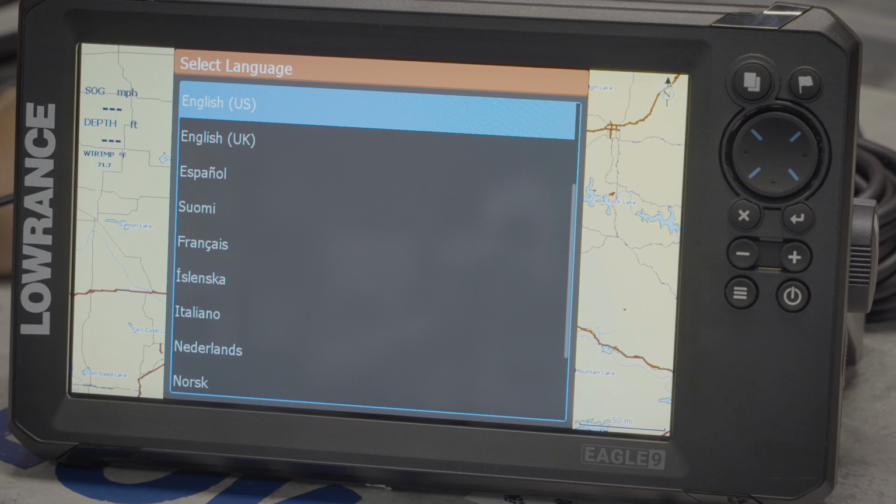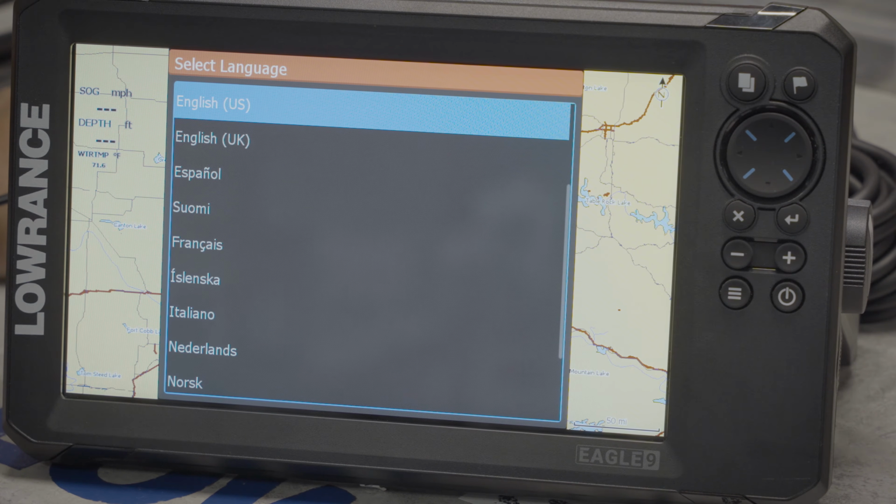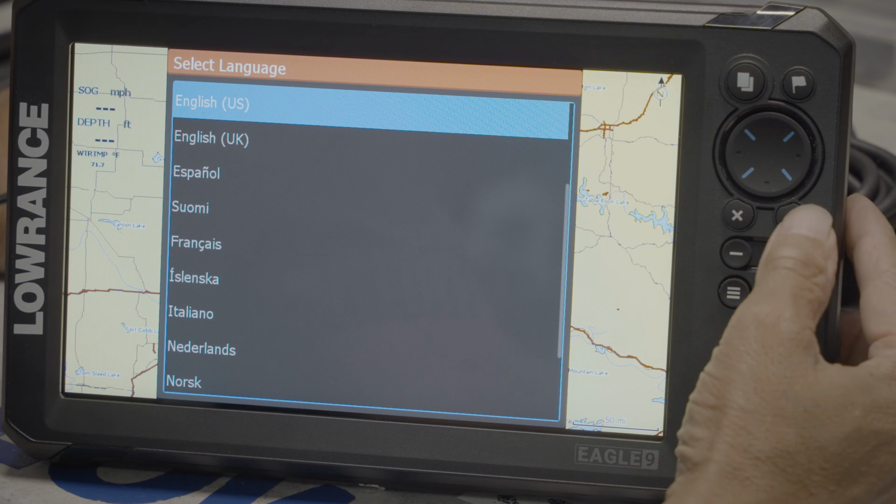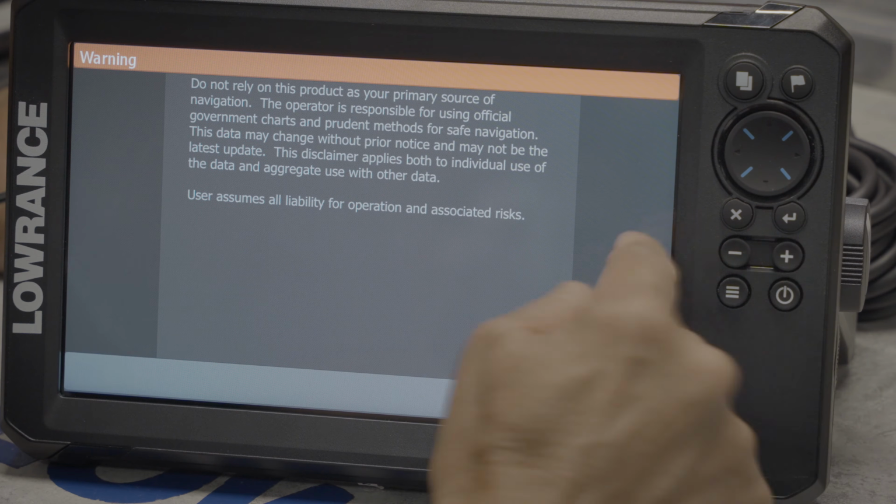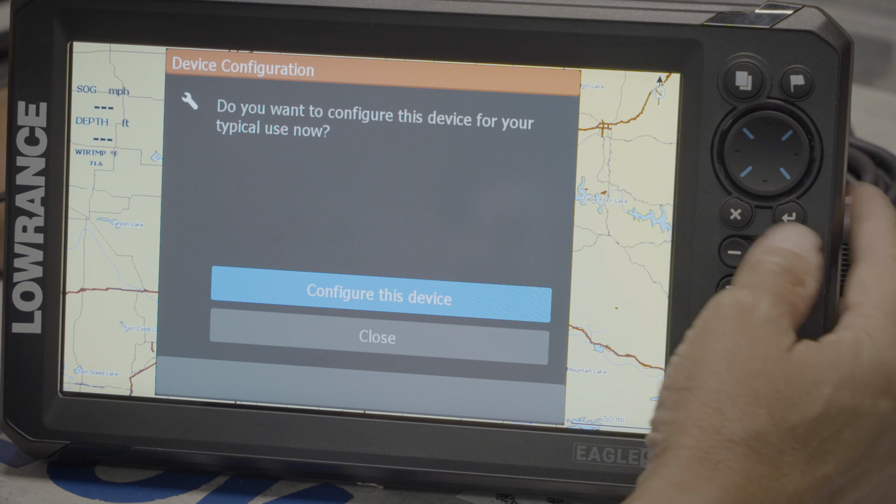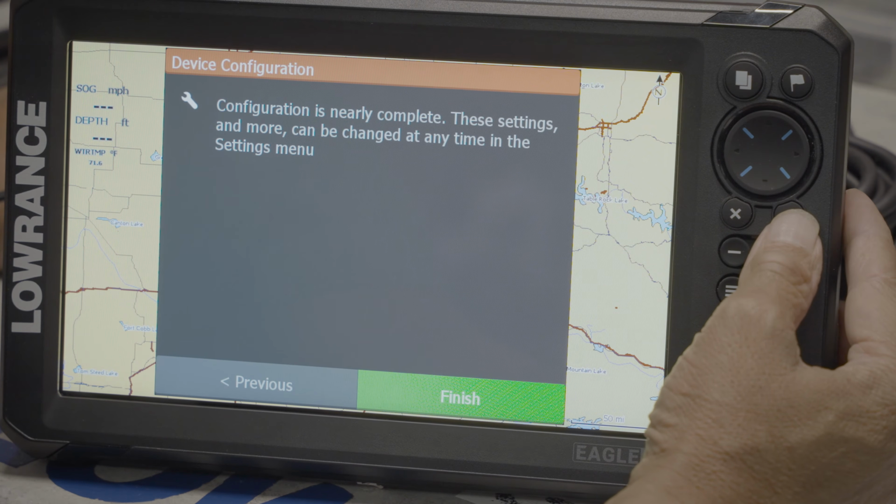Alright guys, so we just turned on the new Eagle Lowrance sonar. We're going to start with the language of English. This is the enter button and the menu button. So we press enter. The arrow down is the enter button. Accept, enter. Configure the device, miles per hour, finish.